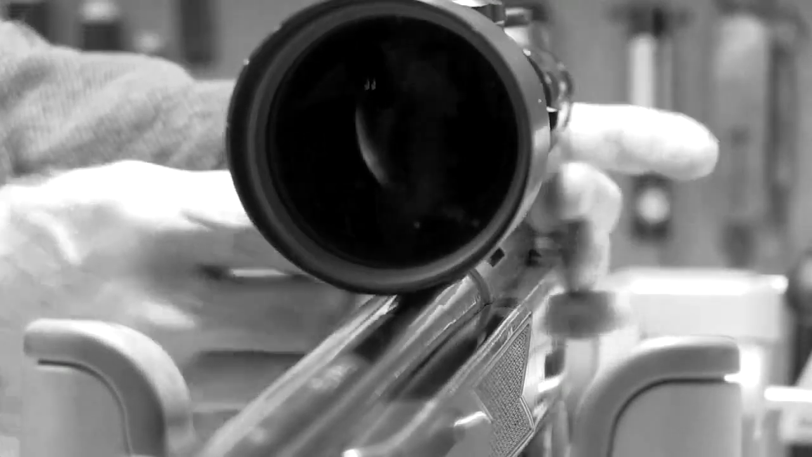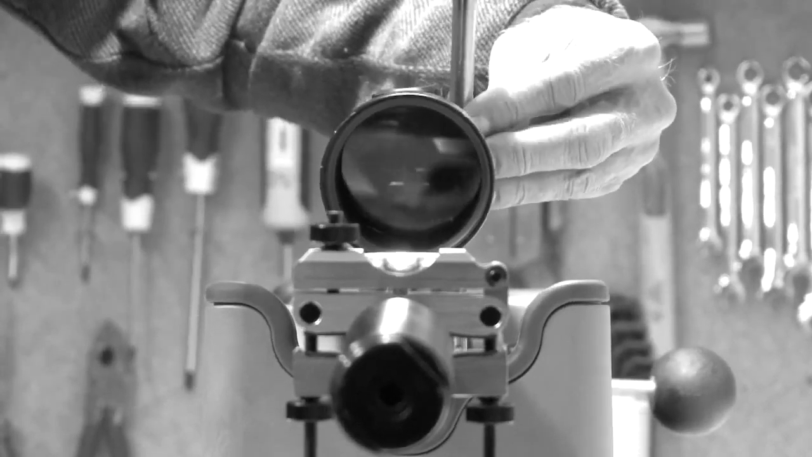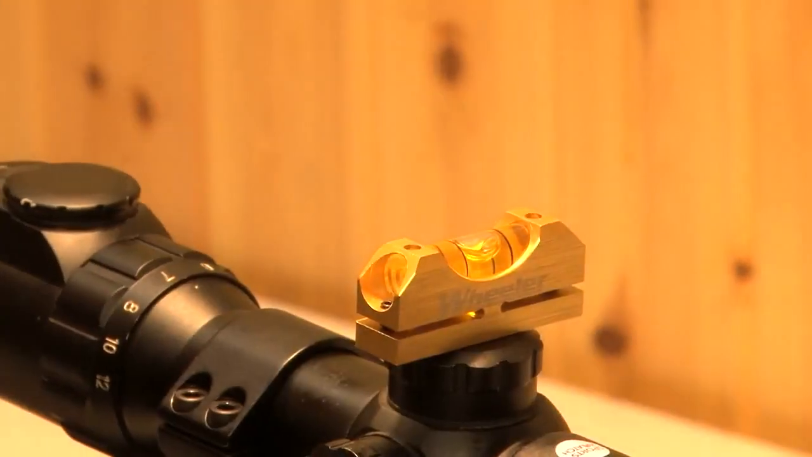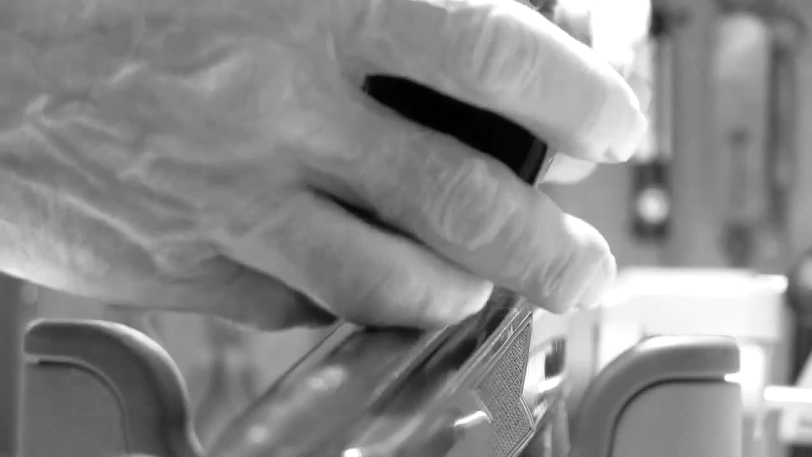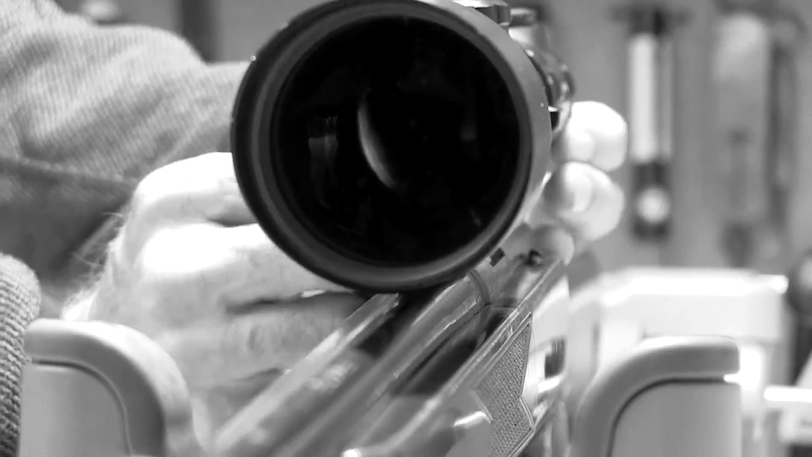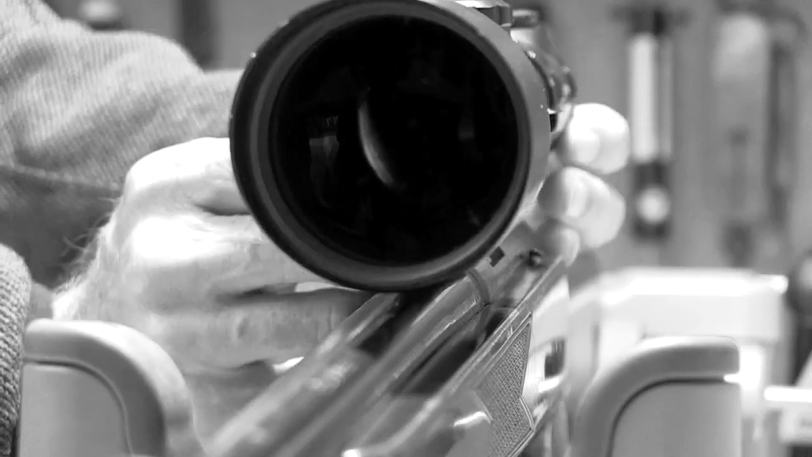Today we are going to be looking into how to fit a scope to a rimfire rifle. There's some really obvious things there but perhaps we're missing, so hopefully today if I can just go through the bits and pieces we'll learn something. We've got a pair of sports match mounts here, and we're going to mount the scope up. And we see at the moment the mounts are too far apart for the scope. They shouldn't be anywhere near where the scope expands. Whereabouts do we put it?